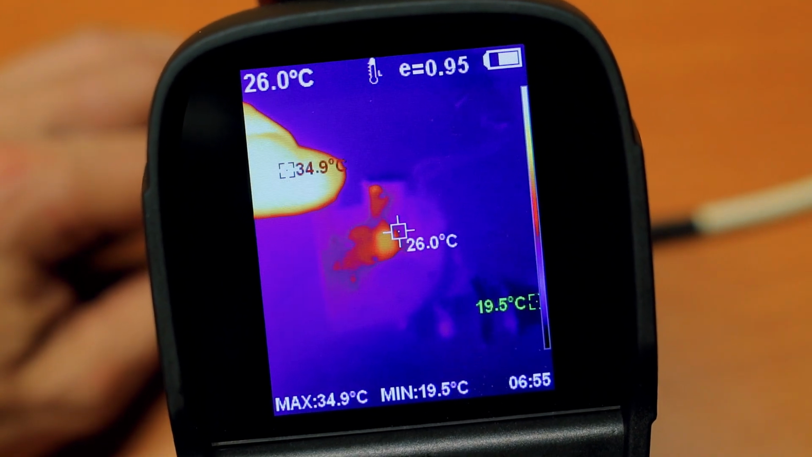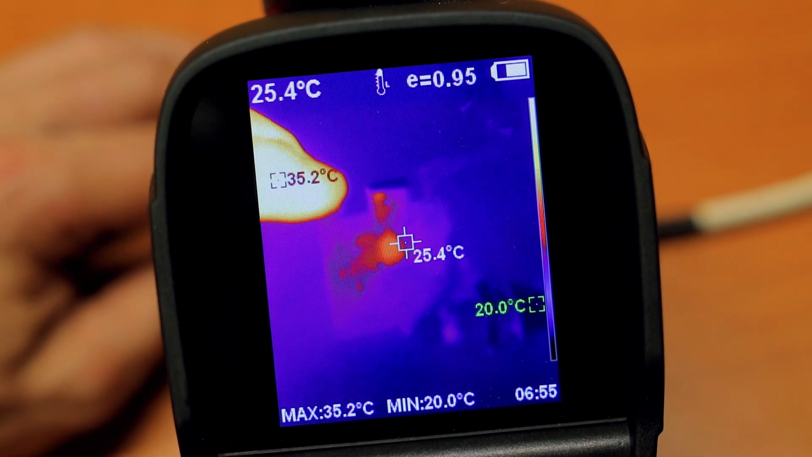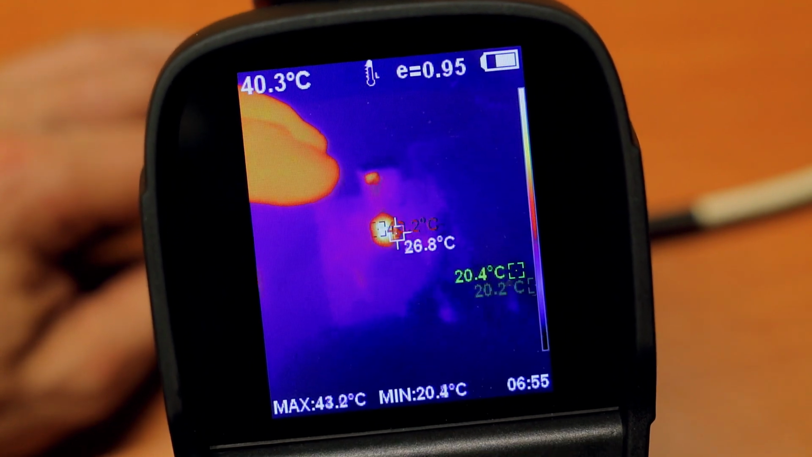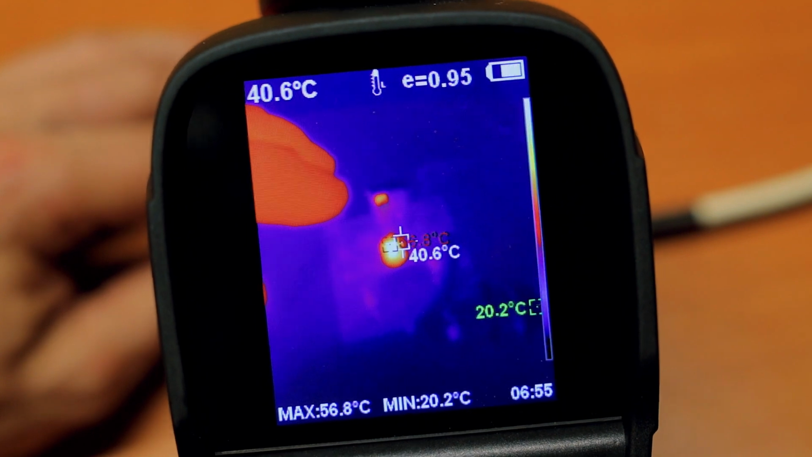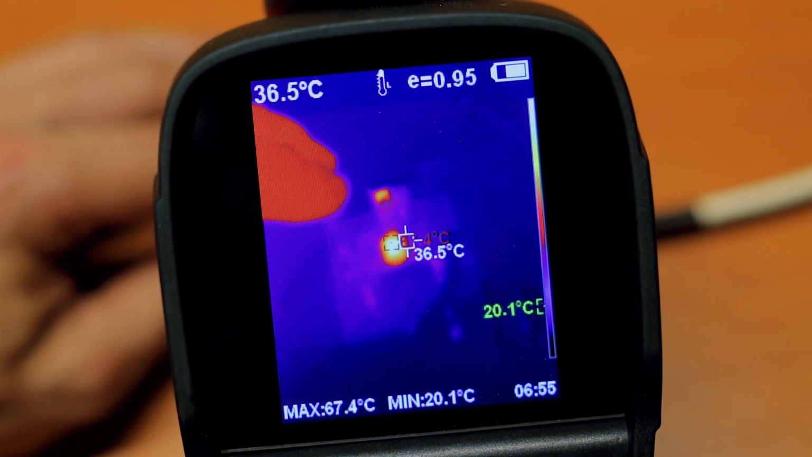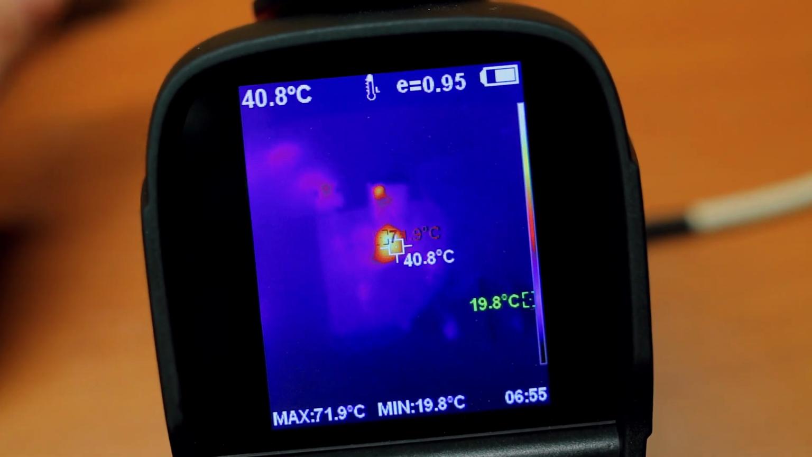Now it detects my finger at 34.9 degrees. I'm going to start transmitting and you'll see this transistor overheating really quick. That's the reason why I keep saying in the blog article, do not transmit for a long period of time, because you'll end up burning the transistor. It's already at 60 degrees, I see. Yeah, 70 degrees. I'm going to stop here before I burn it.